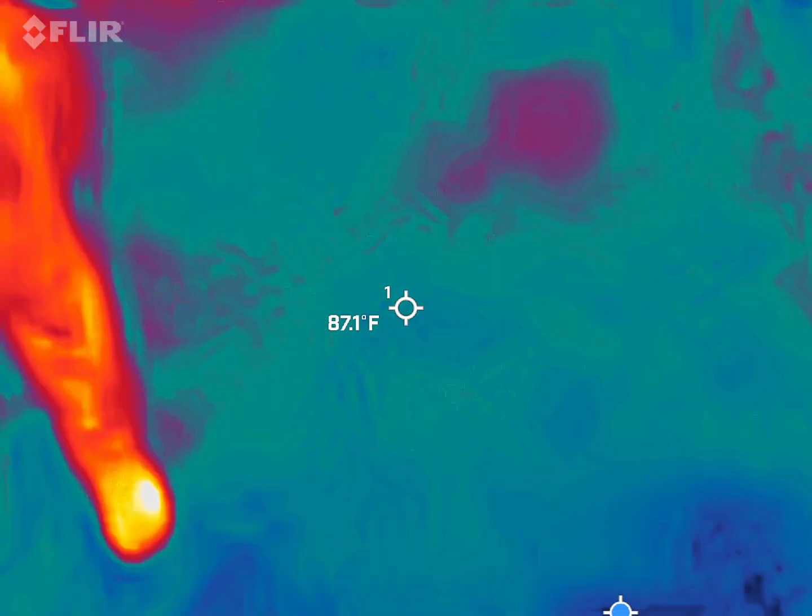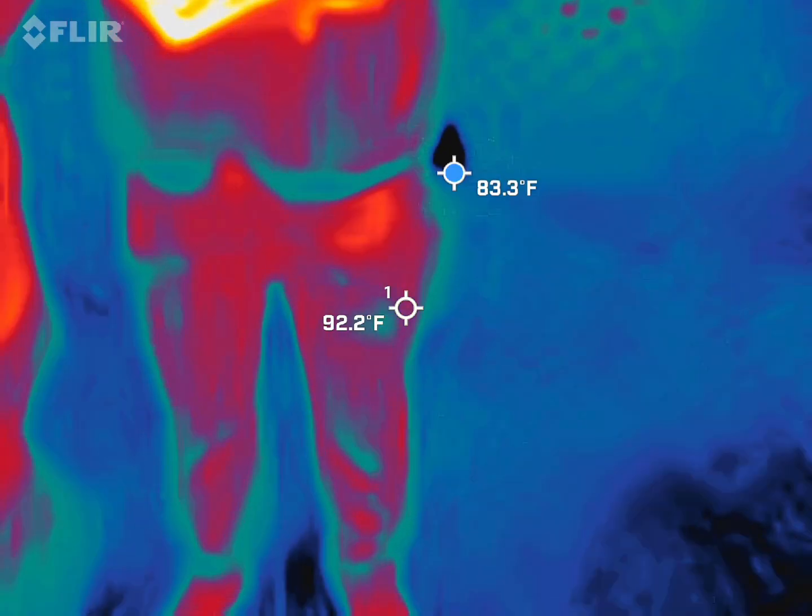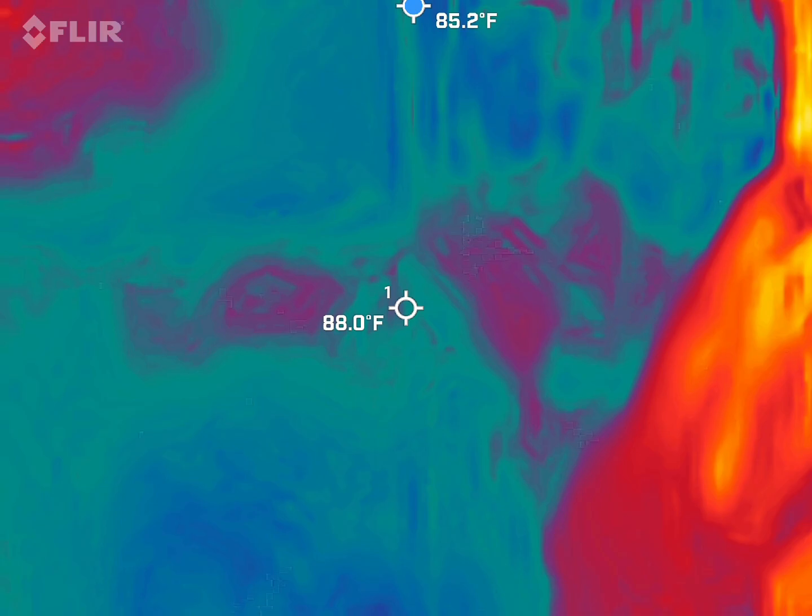So what kind of equipment do you got? Well, we're working bare minimum tonight because of the size of the group. But we've got spirit box, thermal. We're about to switch over to night vision IR thermal.